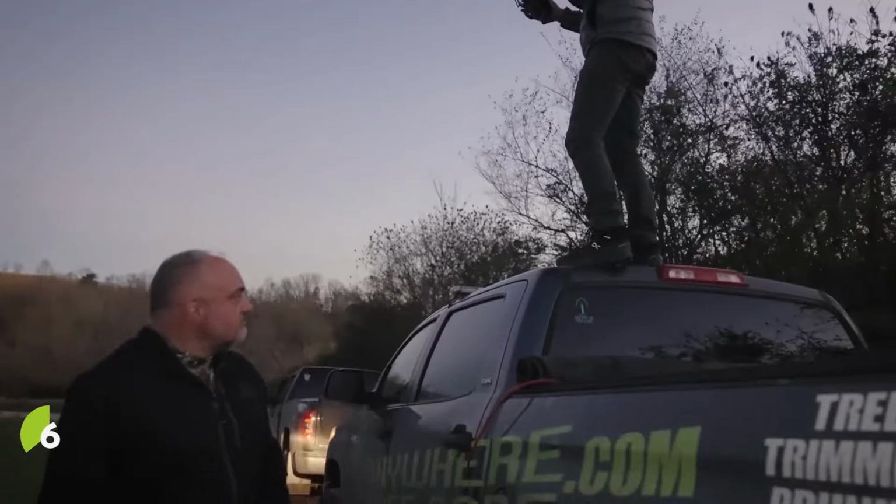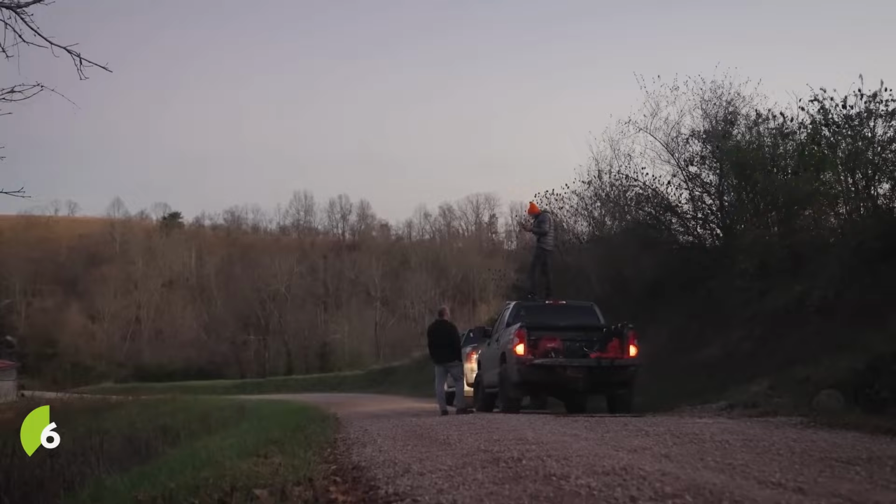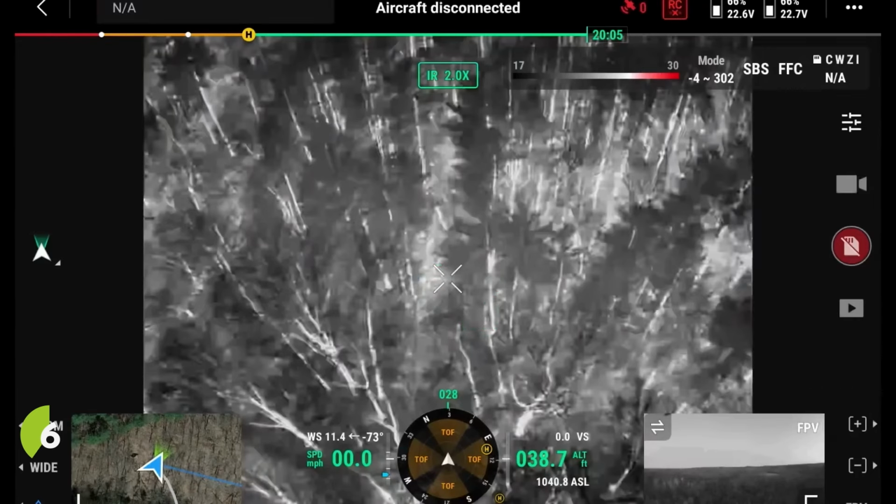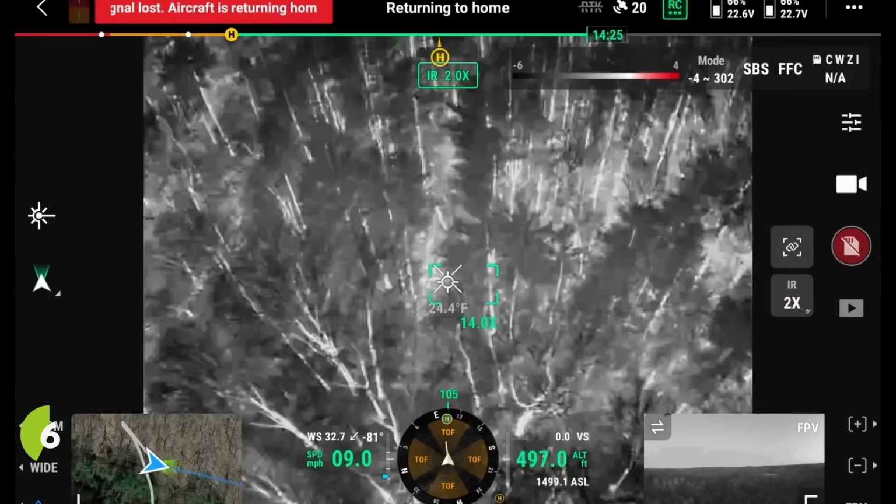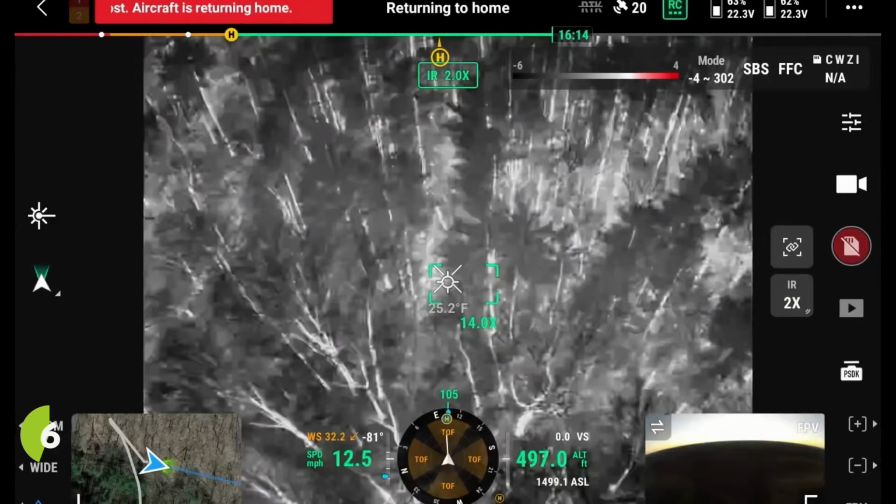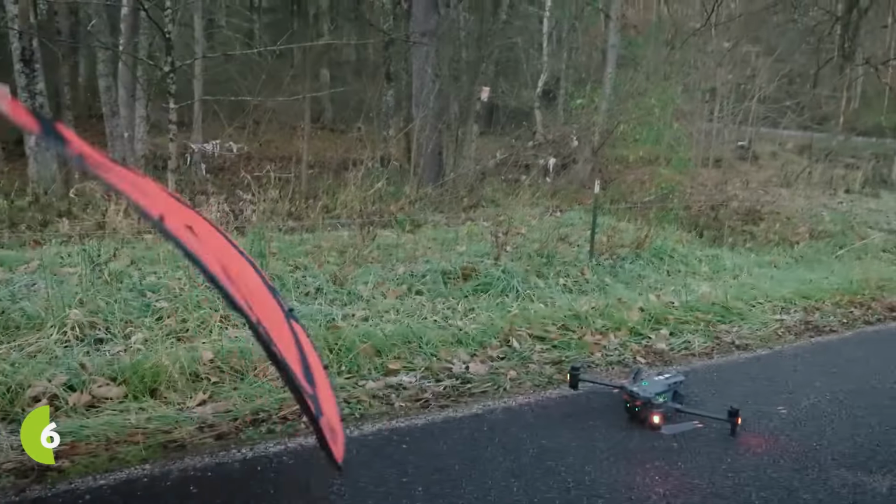I launched the drone, and we take the drone out to start looking into this area where he thought that the carcass might be, and I lose connection. I'm like, what in the world is going on? I lost my drone. I'm a little concerned right now. Okay, it's coming back now. That was sketchy. Bring the drone back. We have to go all the way around. It's like 10 minutes to when the sun's gonna come up over this hill. The deer's on the side of the hill that the sun's gonna shine on first.